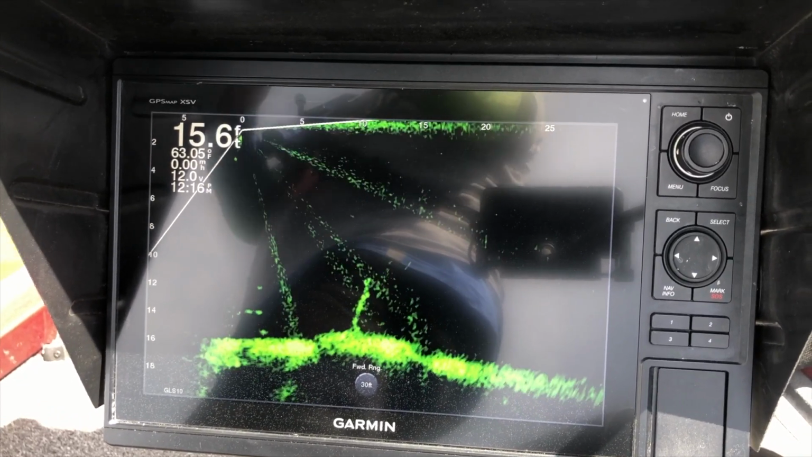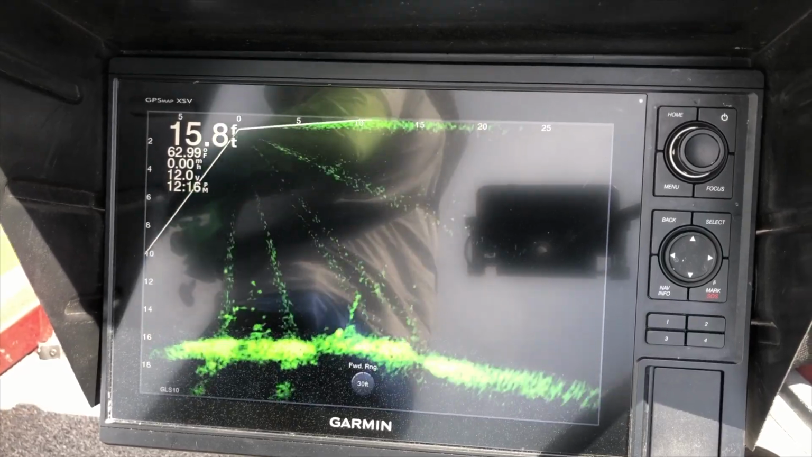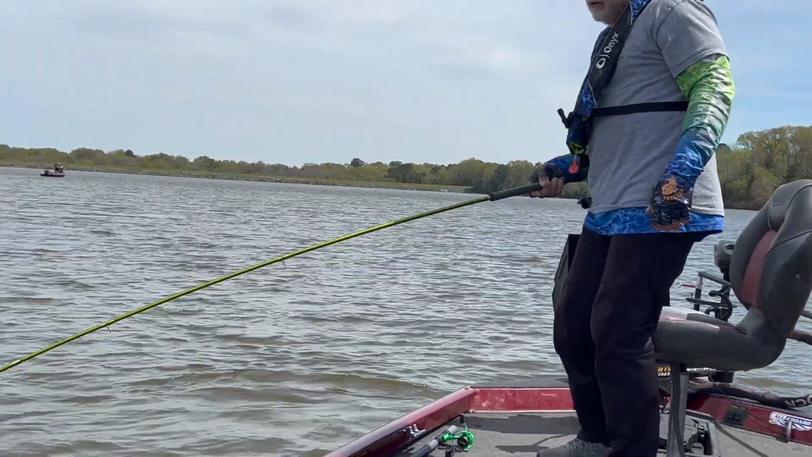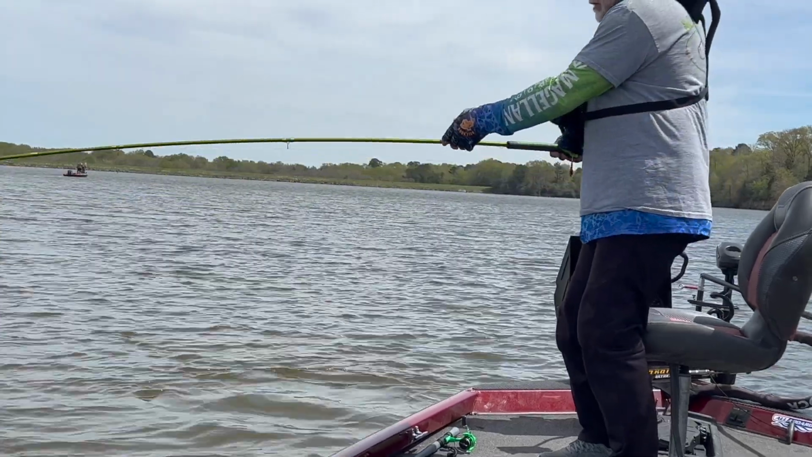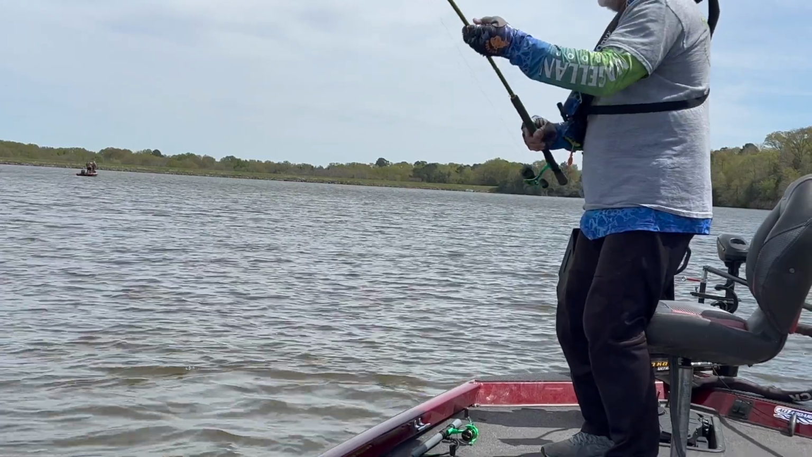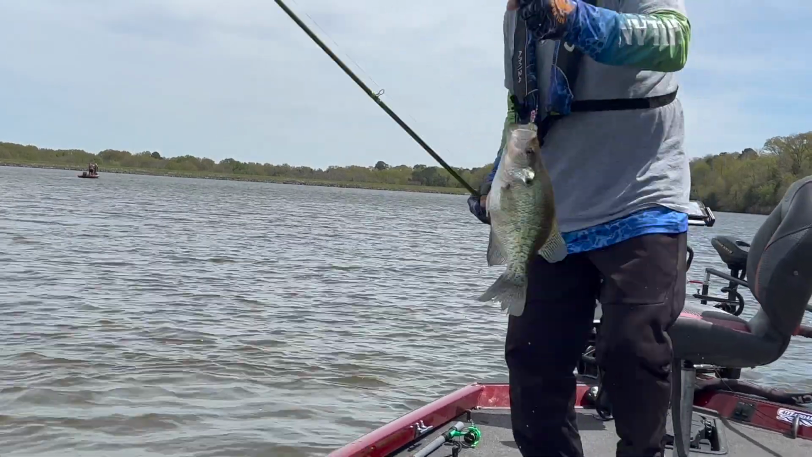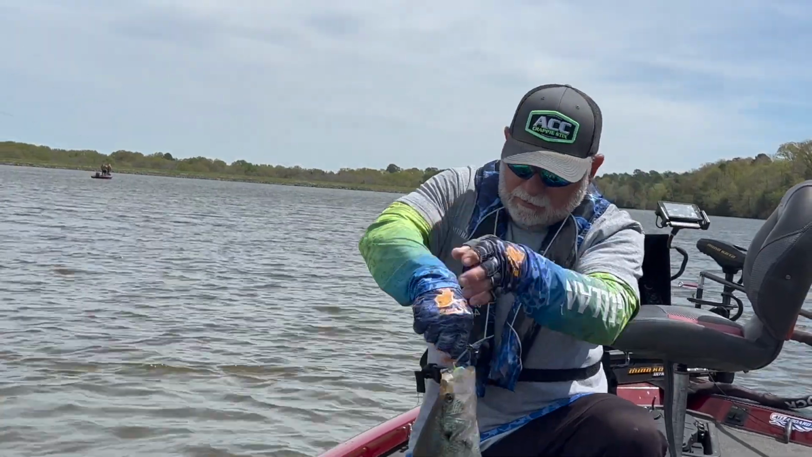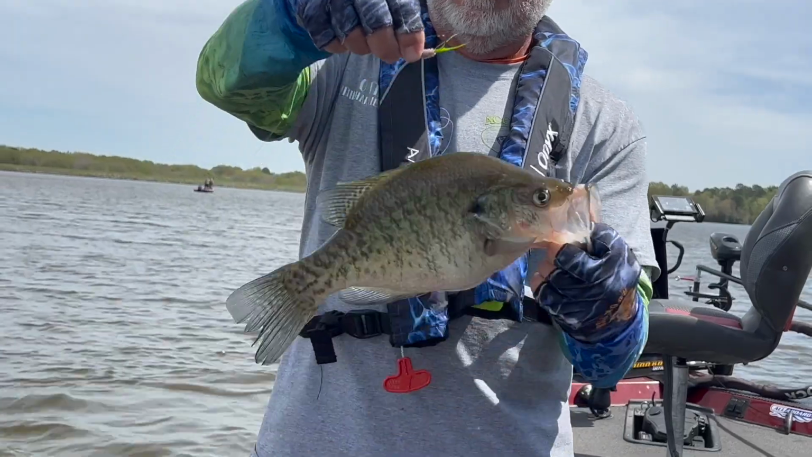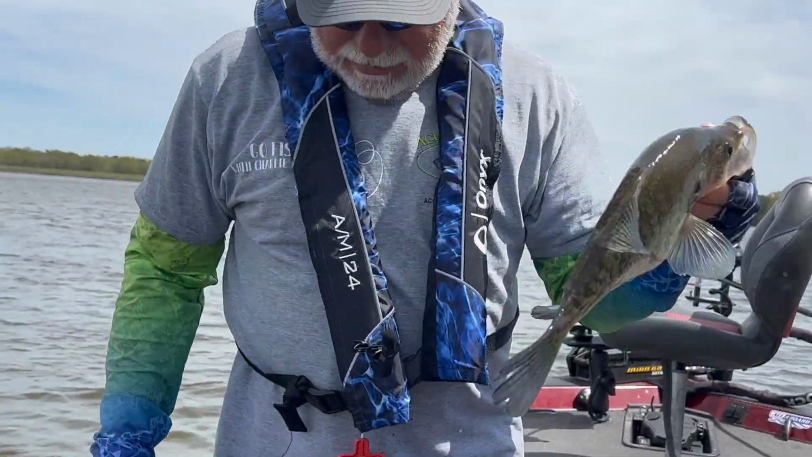Never gets old. I love the fight. I like when, golly, he had pulled that rod all the way into the boat. I don't horse him. I play him down. Now I'm coming back up with him. Here we go. That's a good fish. Golly. Oh. Man. Charlie Chicken strikes again.